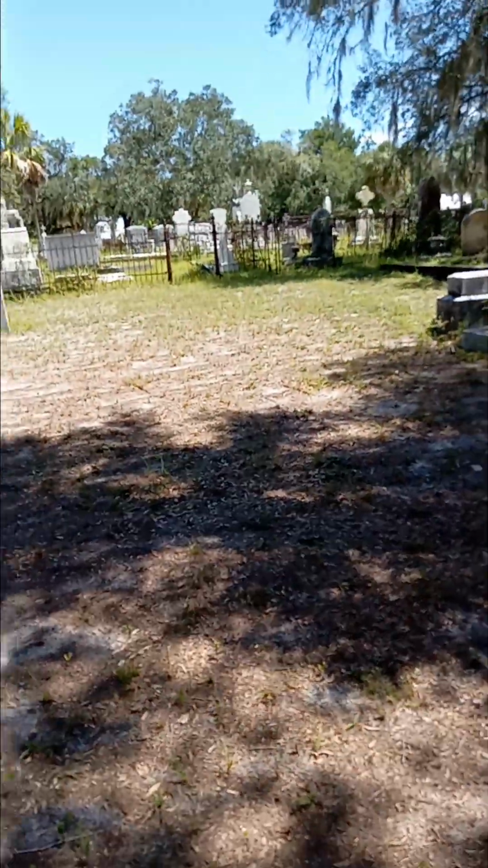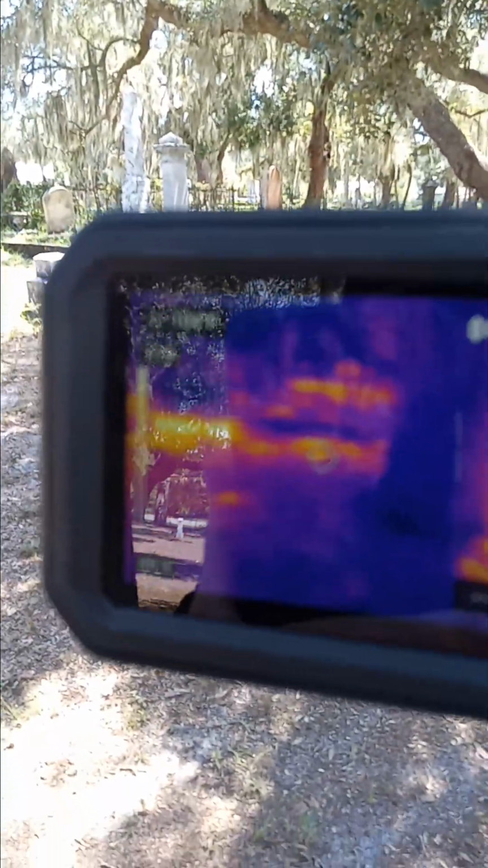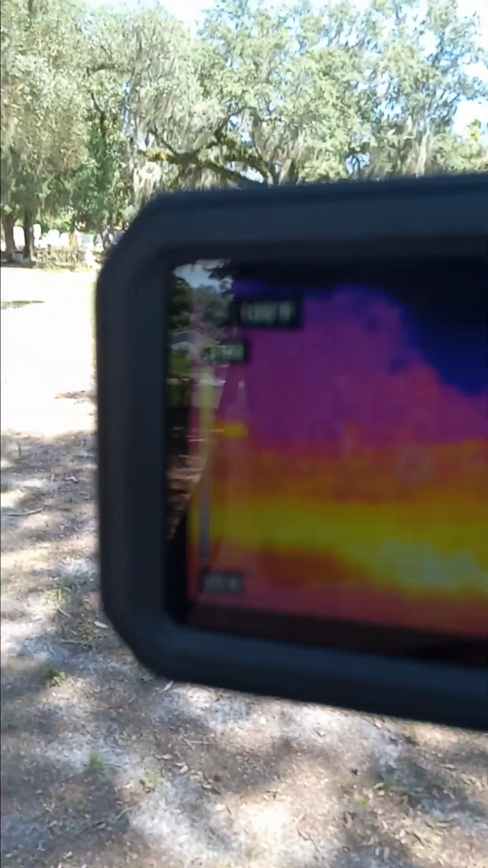That's the tree where I saw all the spots, cool areas, in the shade, so that'll give you a good view. That's the tree there where I saw the cold spots from a different angle. I'm not going to go all the way up.